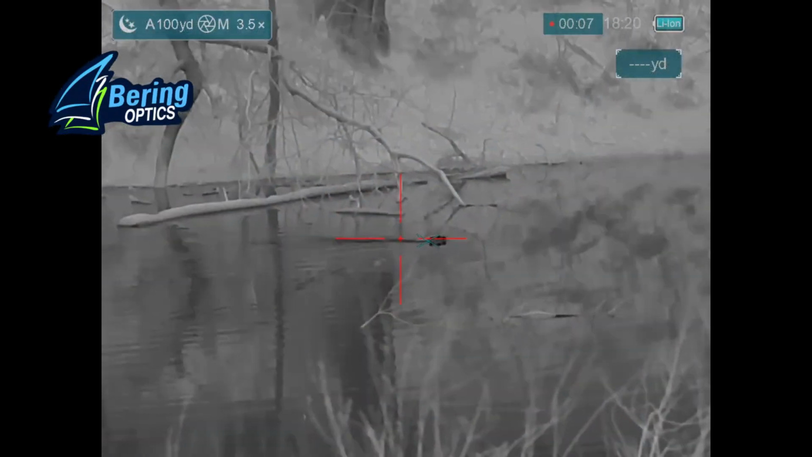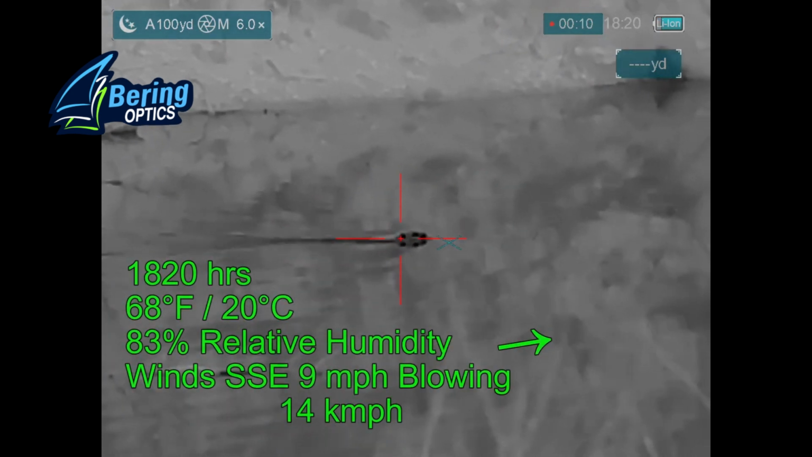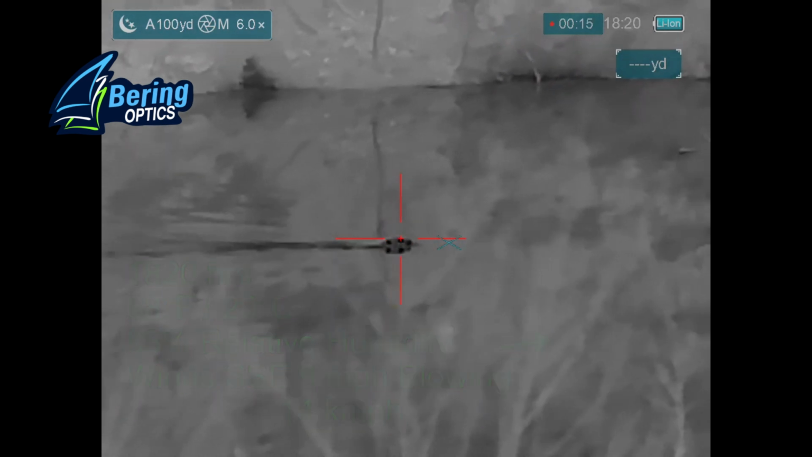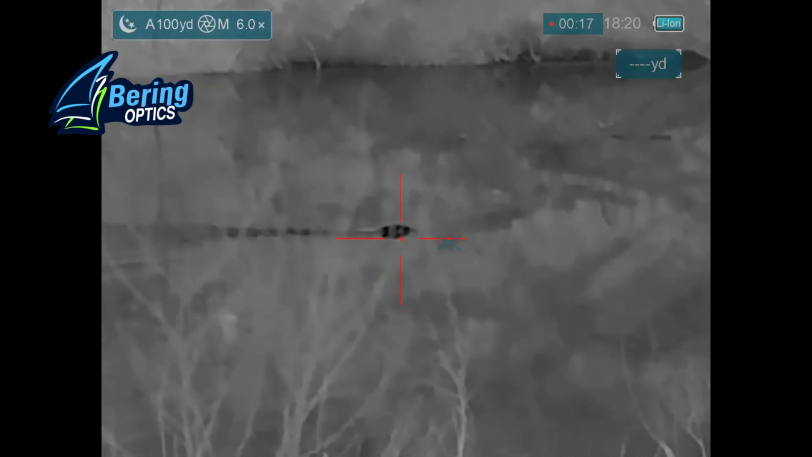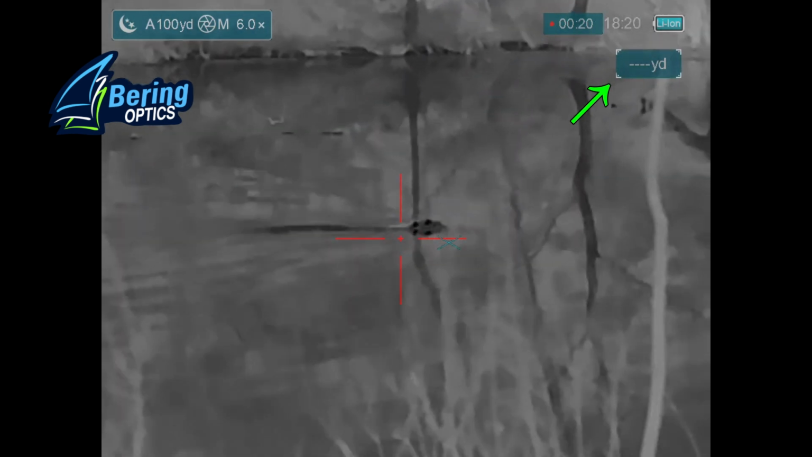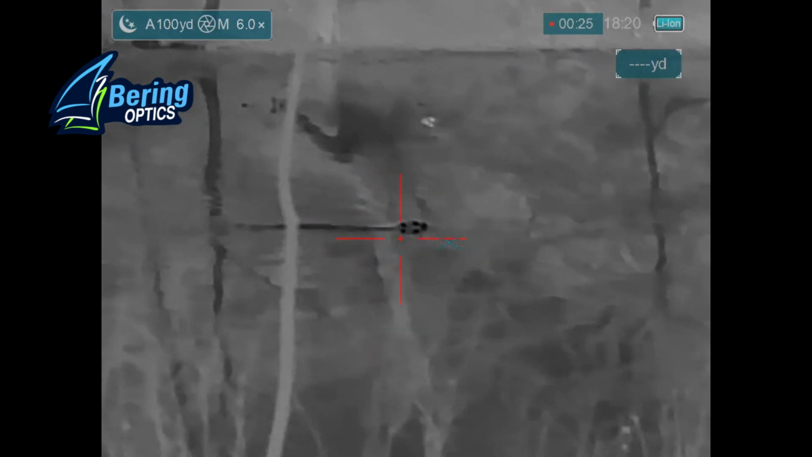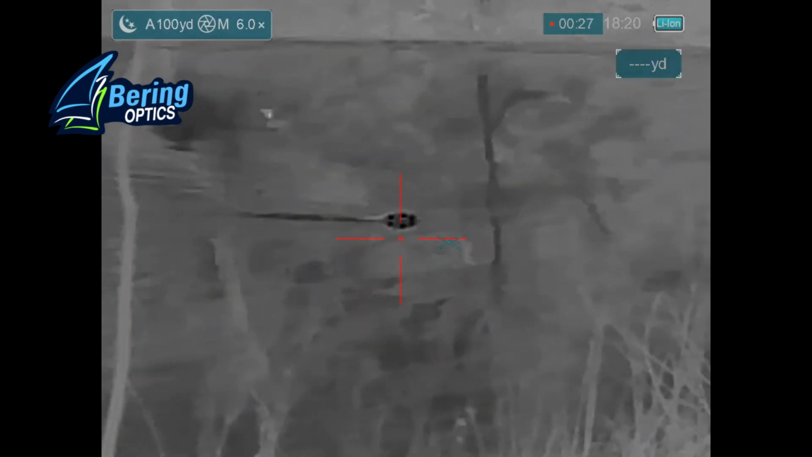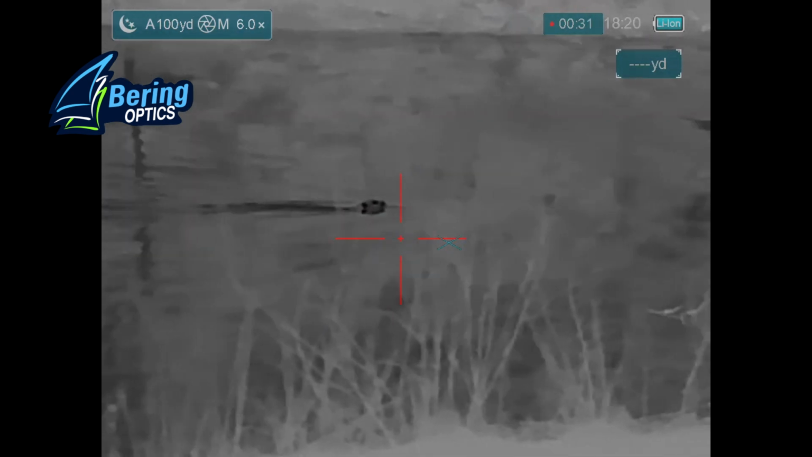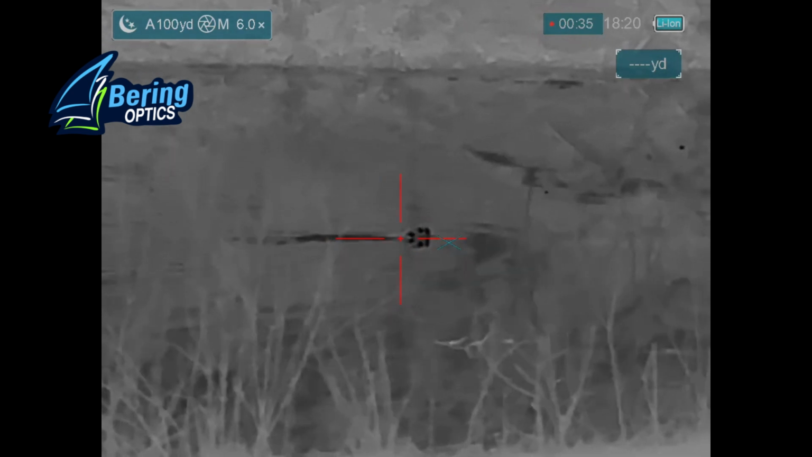Alright, Carpy Caster, first beaver of the night. And the winds aren't going to be a problem. It says winds are at 9 miles an hour, but they're actually calm at this point. You can see the water isn't very ripply. So I'm not using the laser rangefinder right now. It's actually turned on, but the lens cap is closed. I have it activated just in case I have any longer distance shots, but for the most part, if the beaver are just in this little creekside area of this small lake, then all my shots are going to be within about 60 yards or so, so I don't need the laser rangefinder.